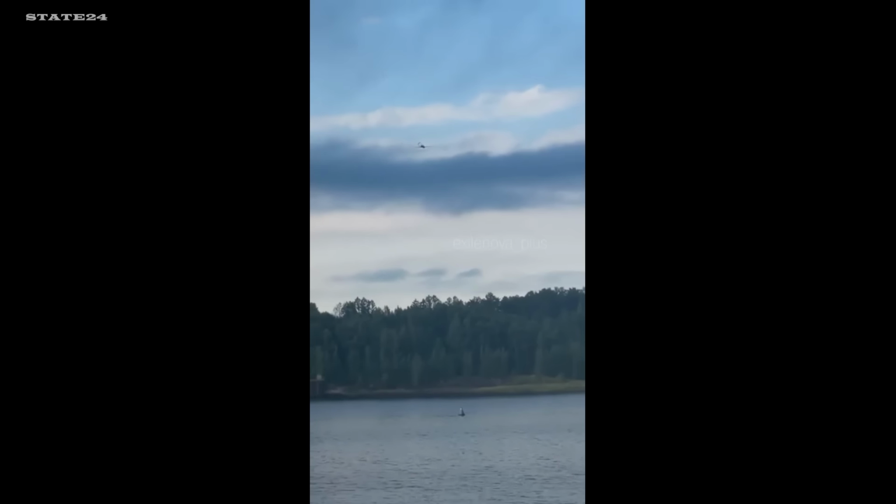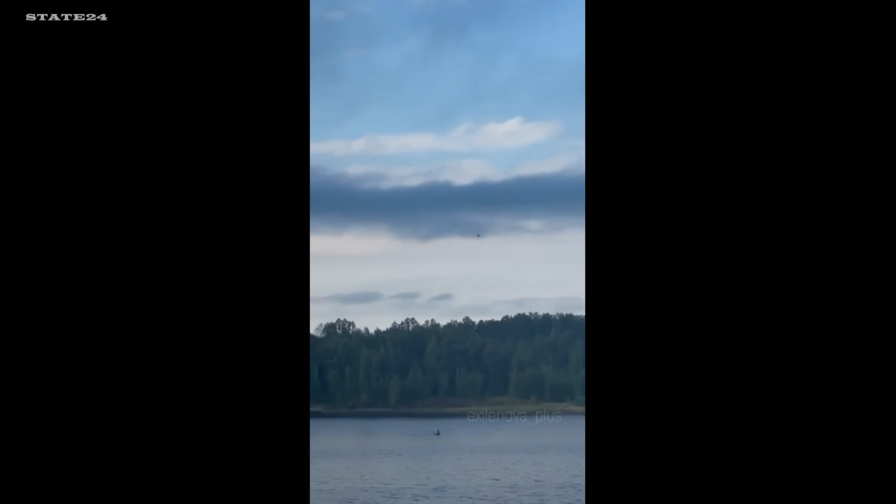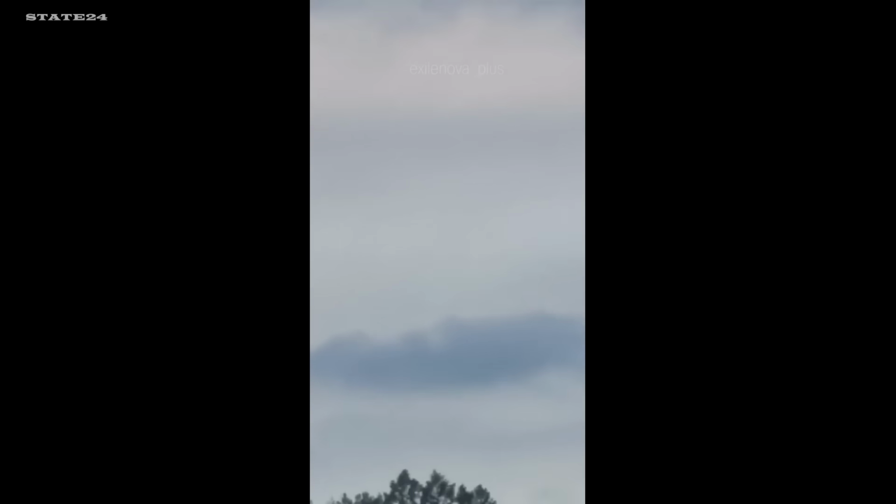This is why these strikes matter. Fuel depots don't just burn, they take down entire supply chains. Every tank, every armored vehicle, every truck at the front runs on fuel stored in places like this. Hit the depot, and the front line feels it within days. Ukraine isn't just fighting Russia at the border anymore. They're dismantling the machine that keeps it running.